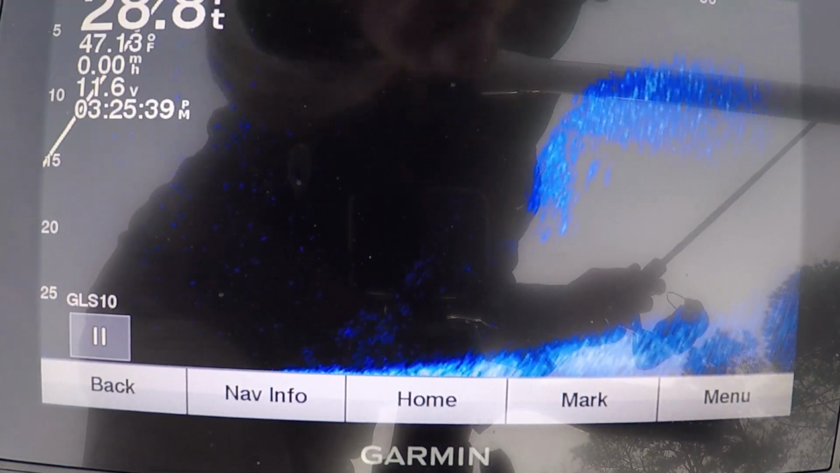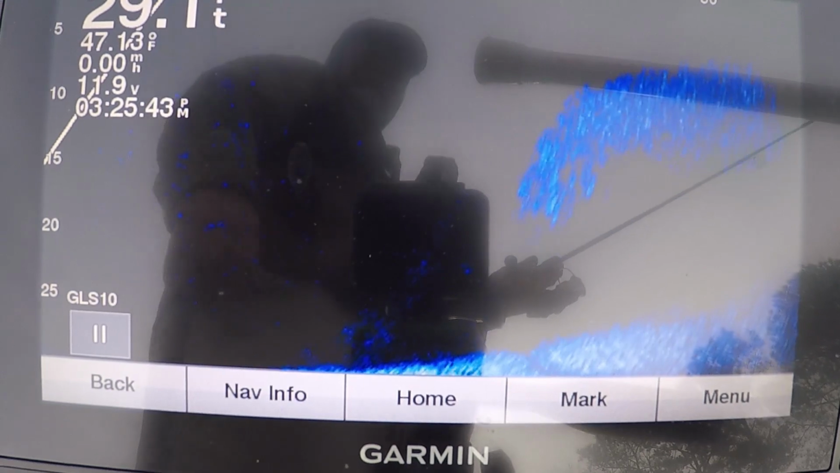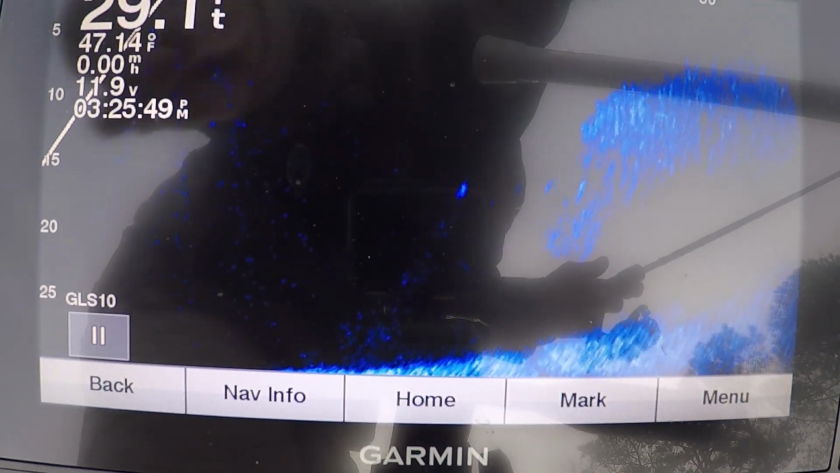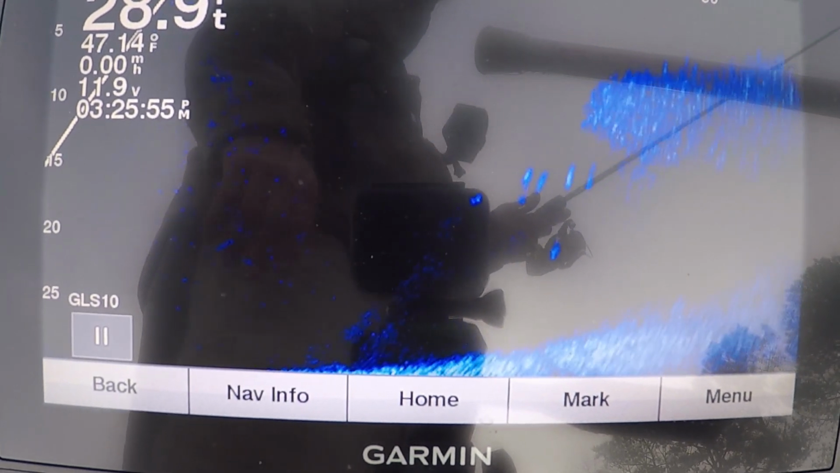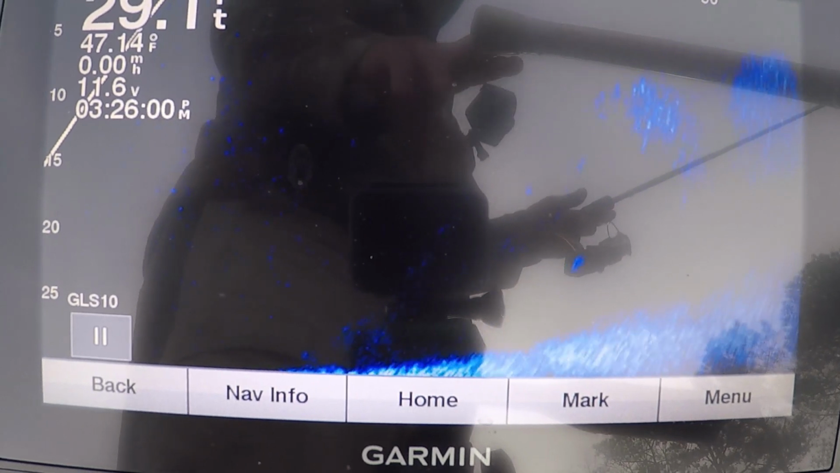Guys, this is a school of shad. Watch, you'll see the bass run through them. I threw my bait over there. See them? That's the bass. See how they're doing? Look at the bass right here after them. One, two, three, four, five, 6 bass.